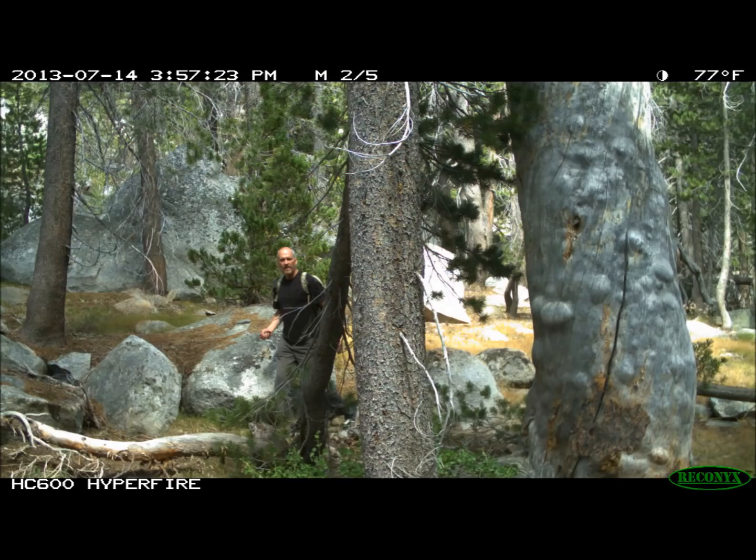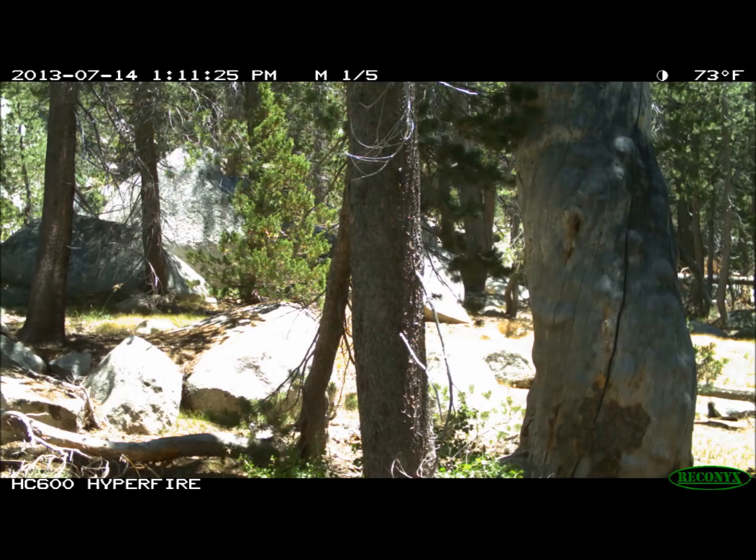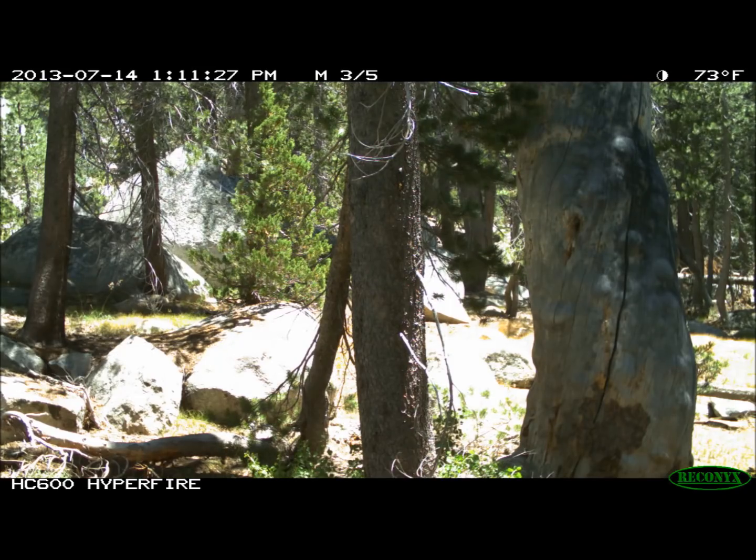Here's another example of a physical barrier that was funneling animals past the camera. The rock in the background was the barrier. Although this looked like a good location, the camera is facing an area that was getting a lot of direct sunlight, and when the wind picked up, I got a gazillion false triggers.